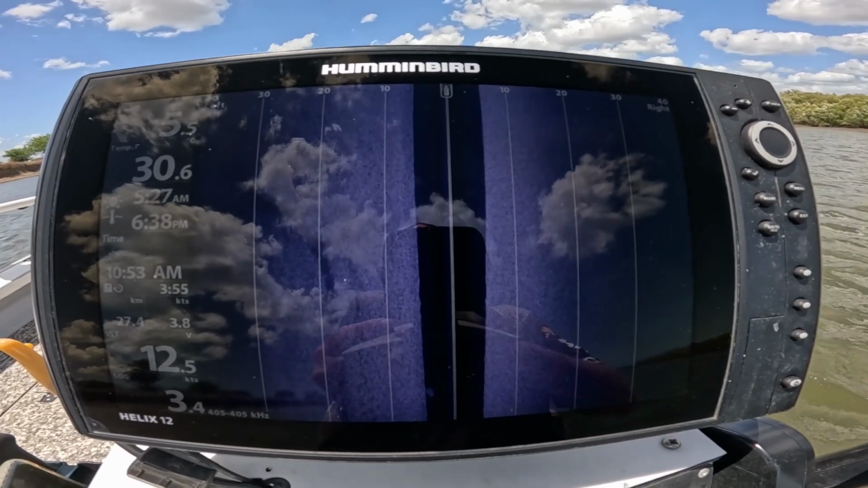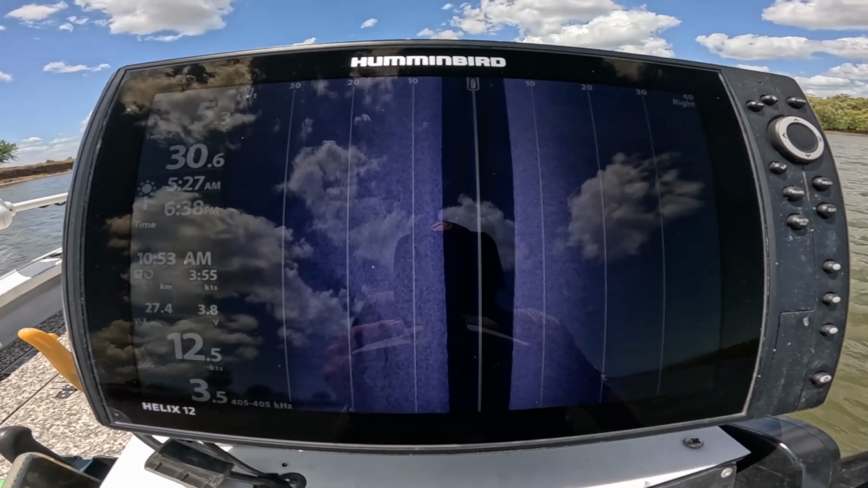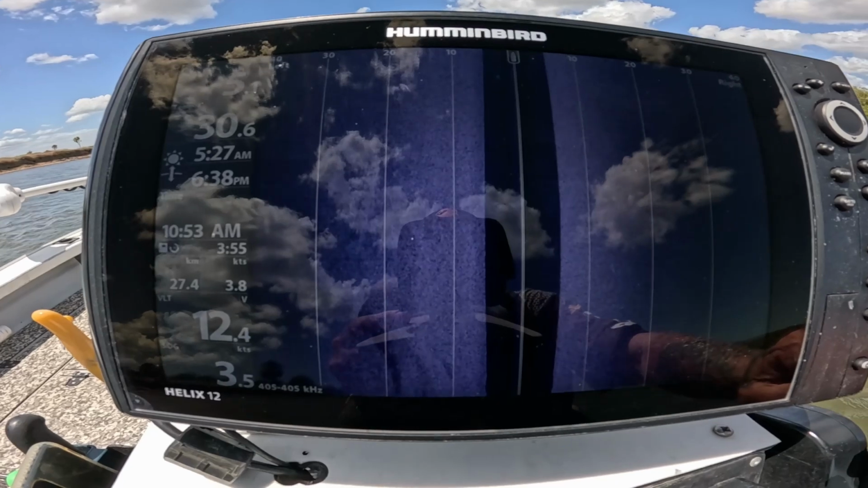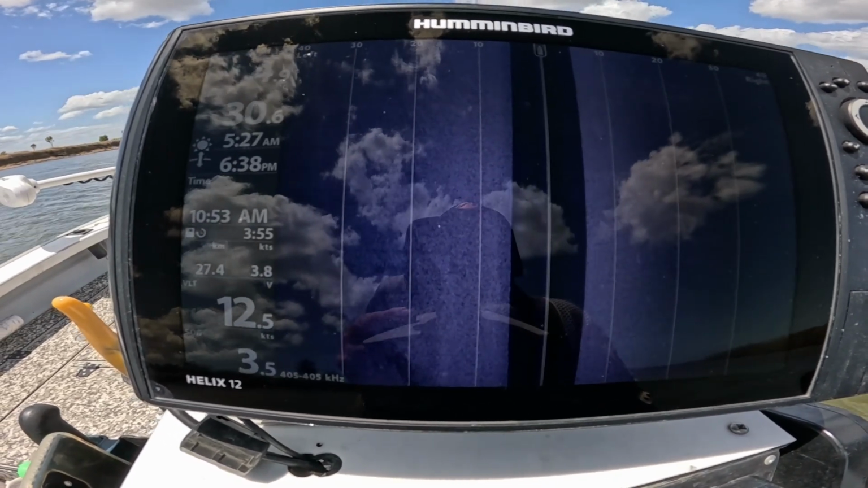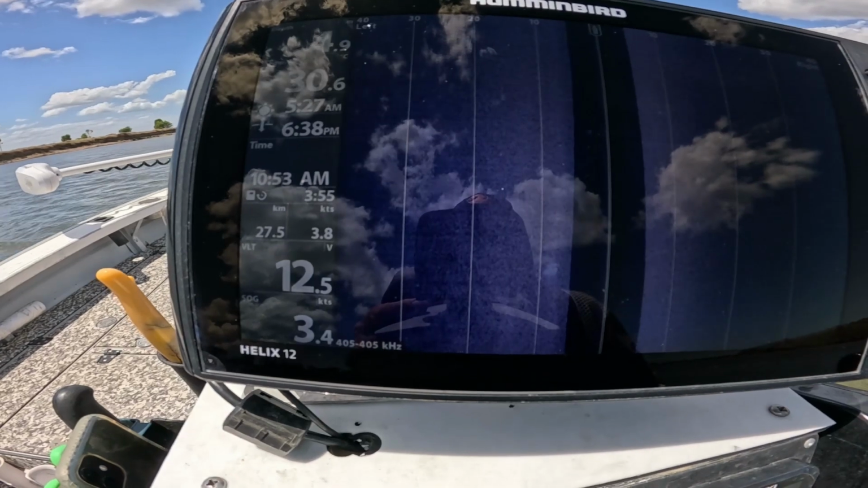Now, here's a tip. If you find something and it's good, like a nice tree or something like that, well then identify it. Just don't save waypoint and then drive off and leave it. Put a tree there, or get into your system and write tree or whatever, or rocks, whatever it may be.